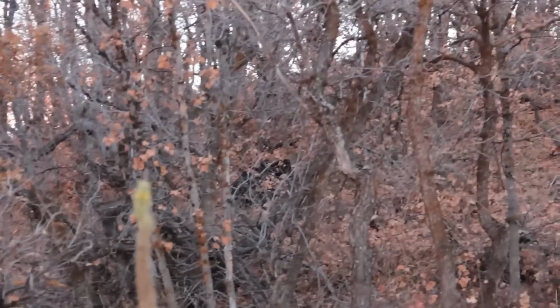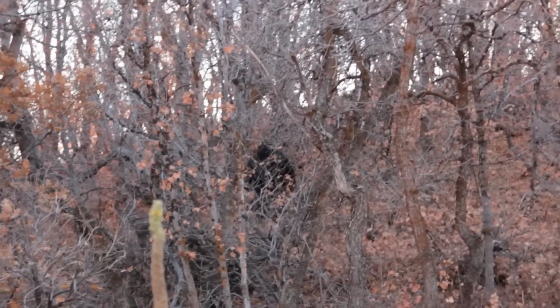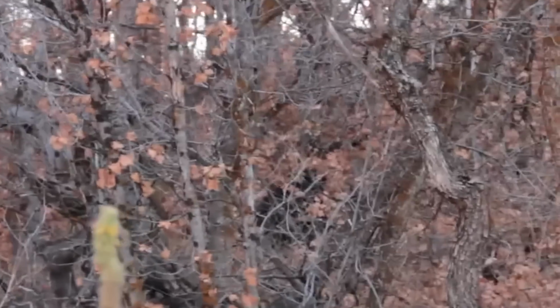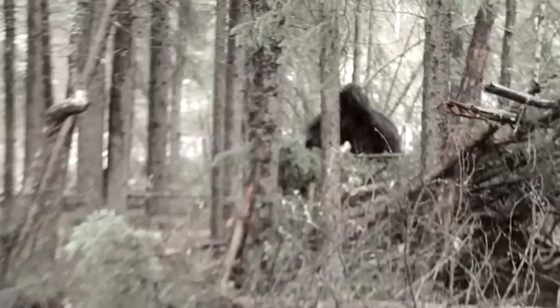At first, they took it as a bear, but that was until the dark creature stood up. With its dark body and giant features, it looked right at them and tried to get close. Fortunately, they both managed to escape, leaving their tent and everything behind. Many speculated it to be a huge bear, but according to those guys, it was an actual Bigfoot.